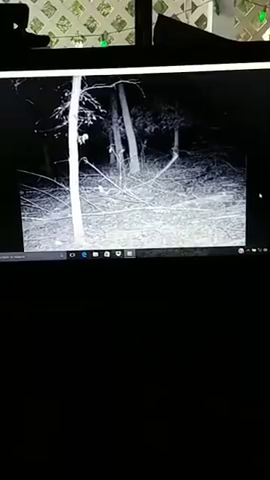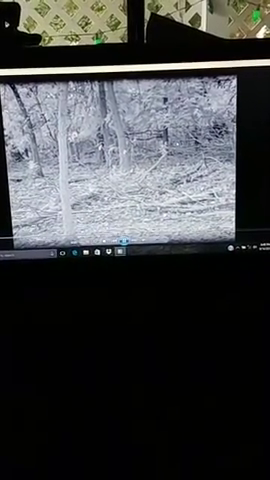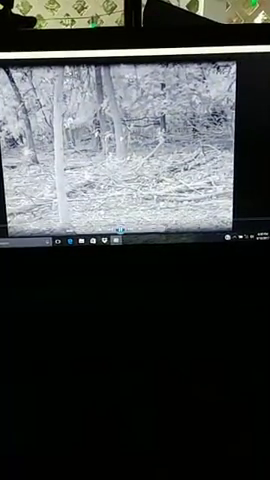Okay, now coming up is the video. I don't know what it is. It looks like a big wolf. Mountain lion possibly. You guys tell me. Right there. You guys see that? There he goes. I'm gonna play this over and over a couple times so you guys can see it. Right there.